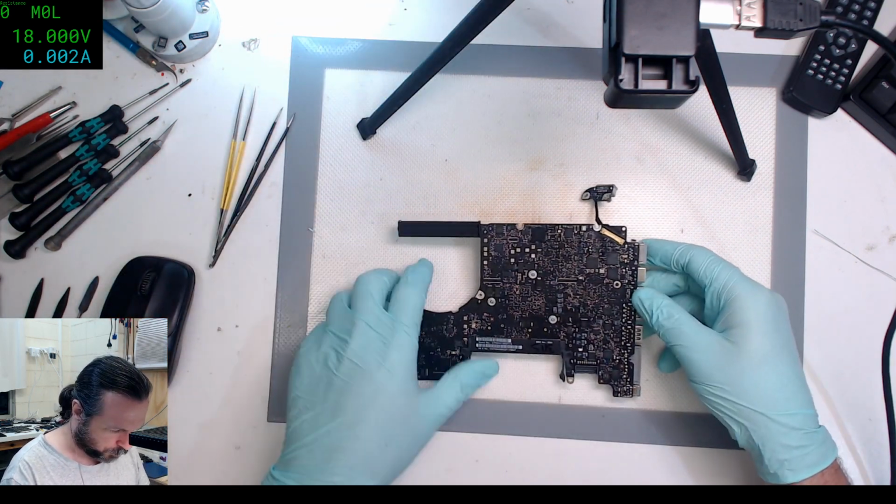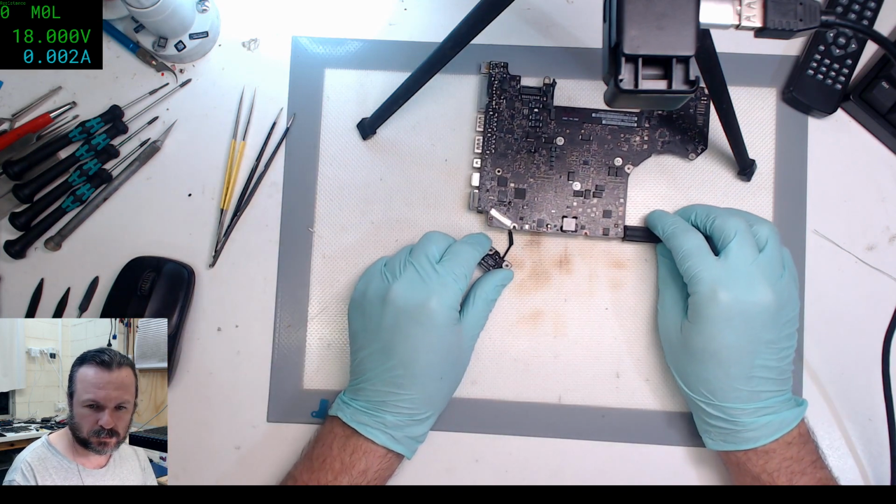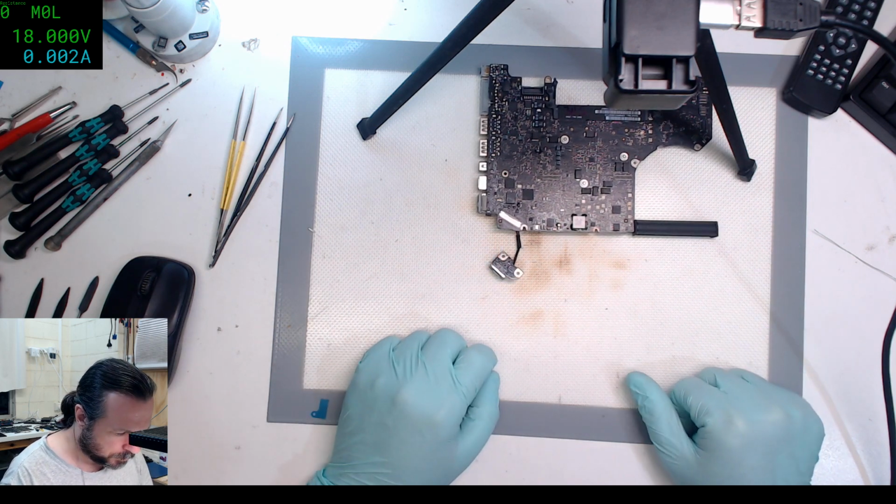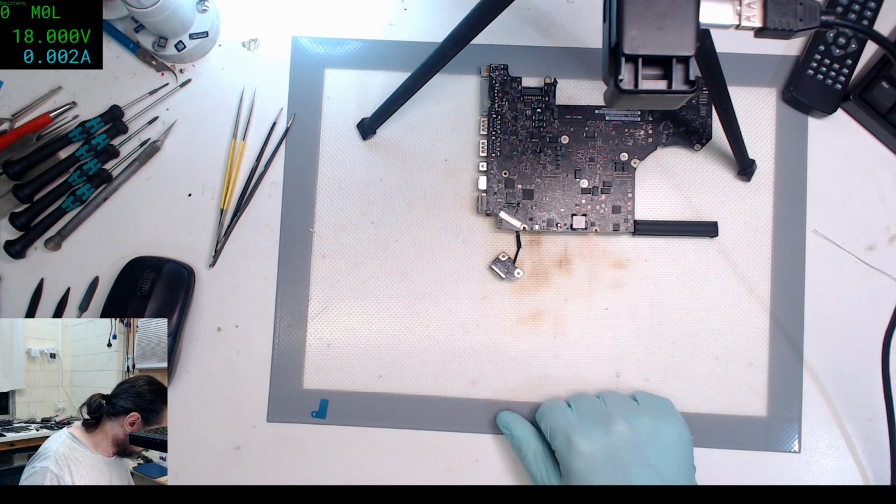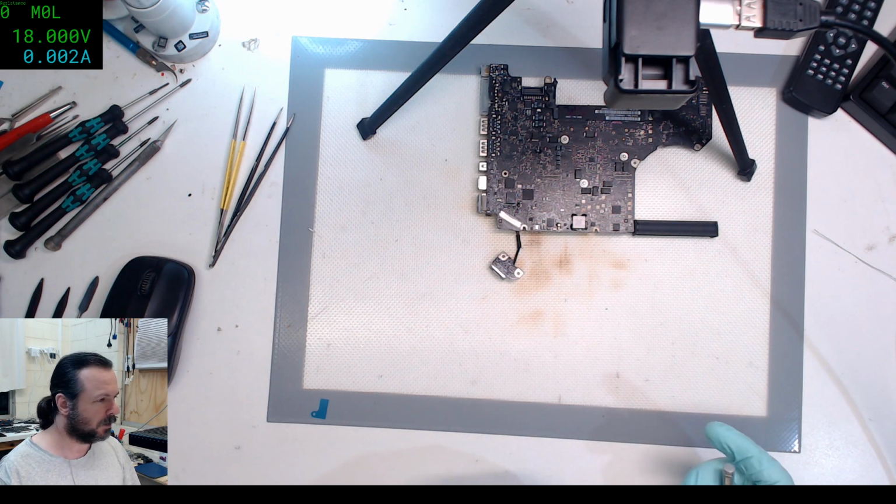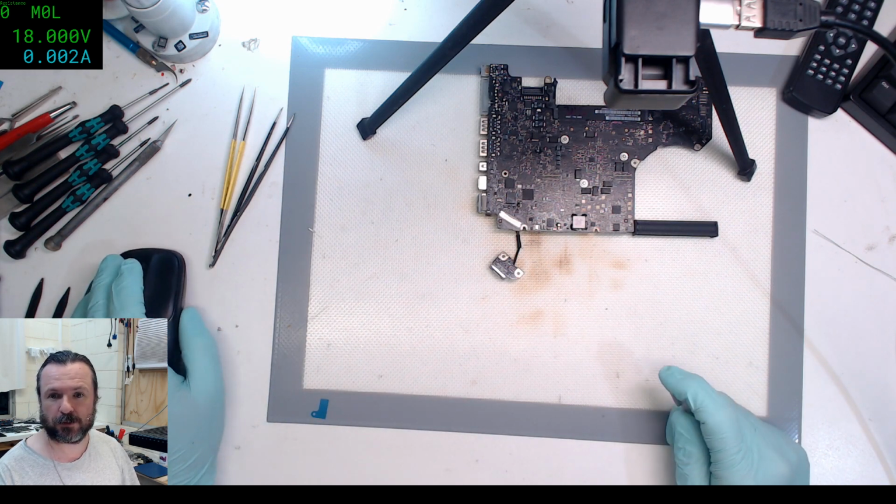So where was our short? Somewhere around about here. This could well go pop before I even get a chance, so I'm going to switch over to infrared.